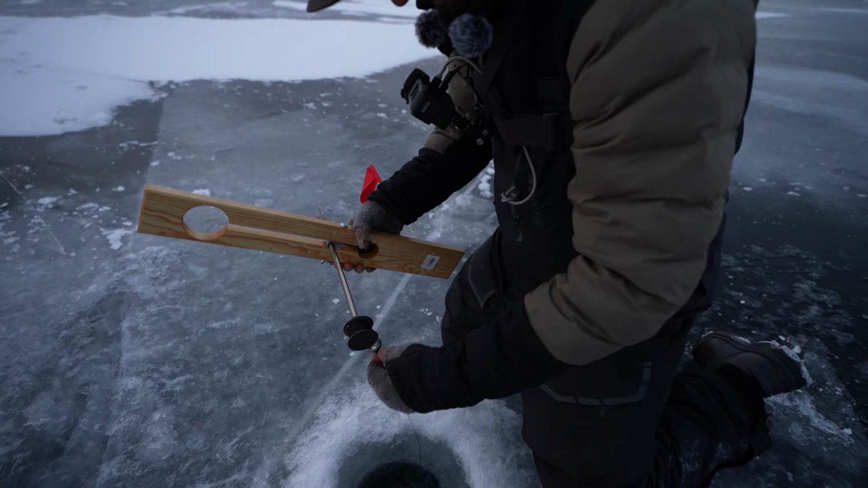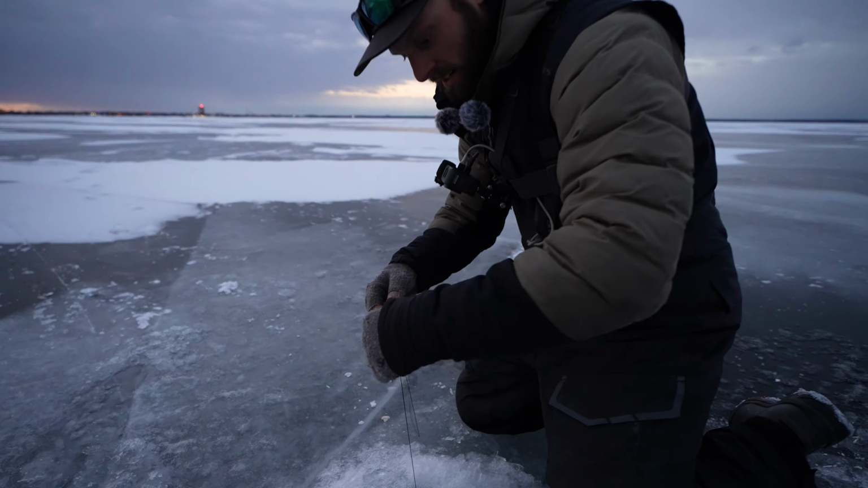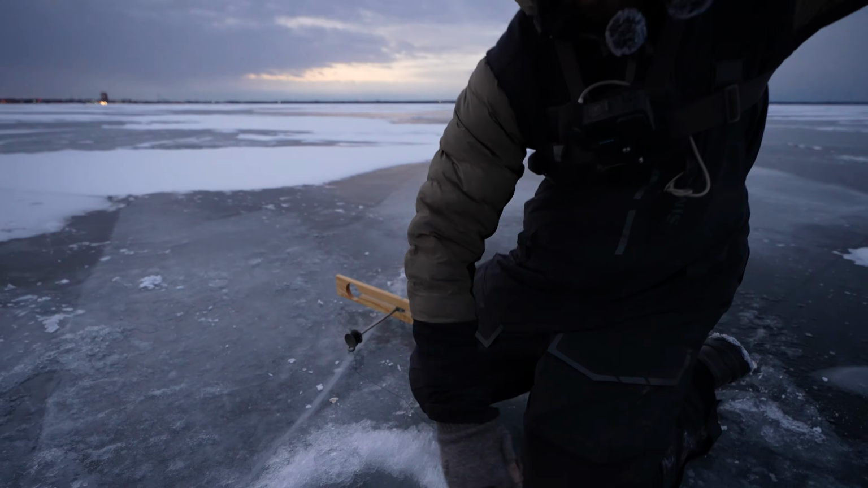All right. Now, we've seen definitely some big fish on the graph. Right there.